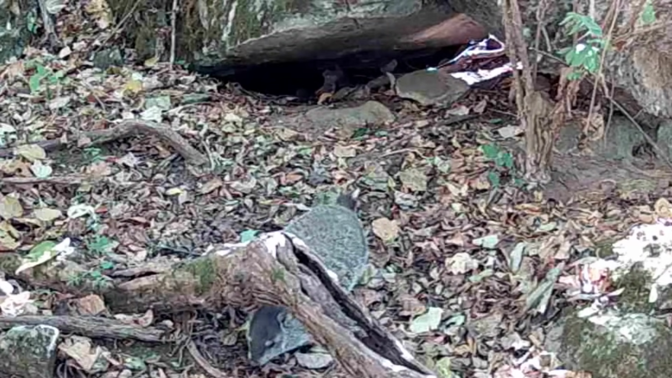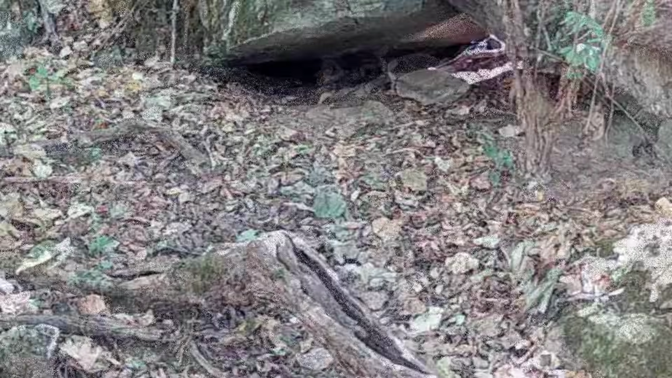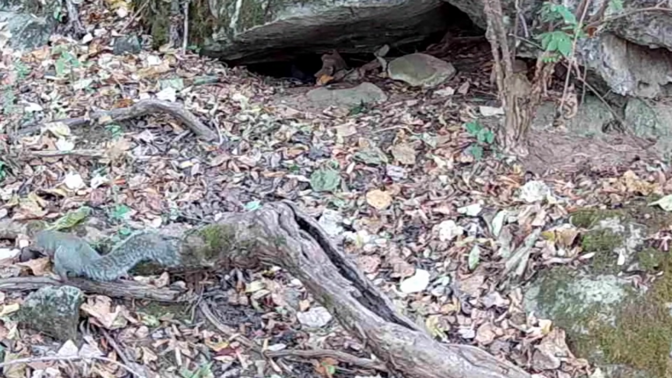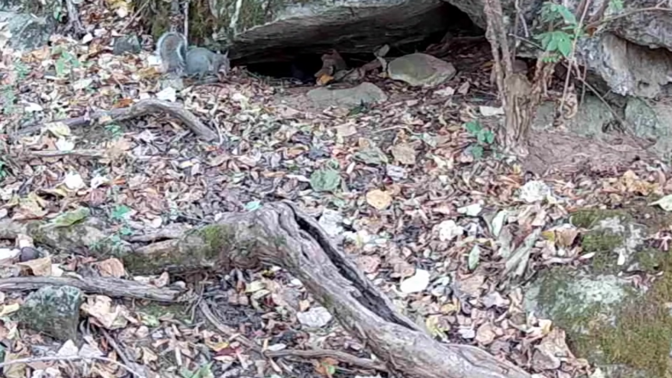Gotta go out and get some more. It won't be long, he'll be napping. And old Ricky, he's there on his perch. Too busy looking for them nuts. Looks like he goes down in the motel, don't he?